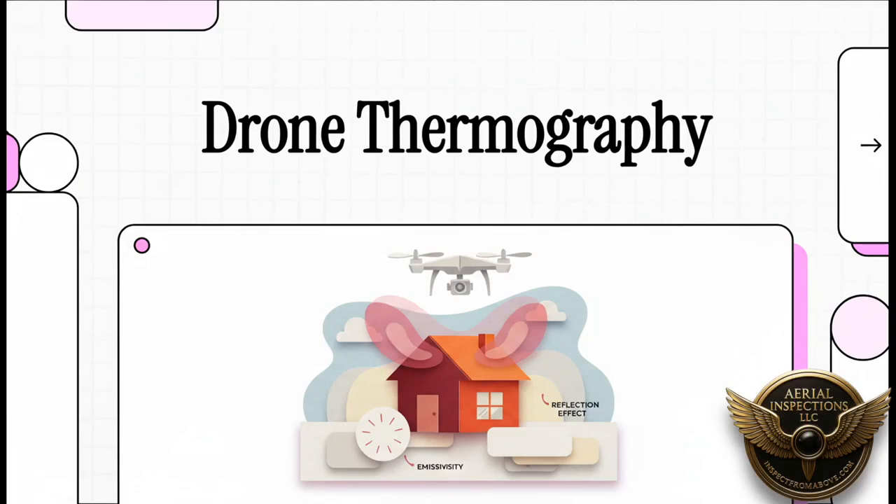So let's talk about drone thermography. It's this incredible technology that lets us see a hidden world of heat all around us. But here's the thing, and this is really the key to everything. What you see in those colorful images isn't always what you get. The real story is a fascinating mix of physics, timing, and some serious detective work.